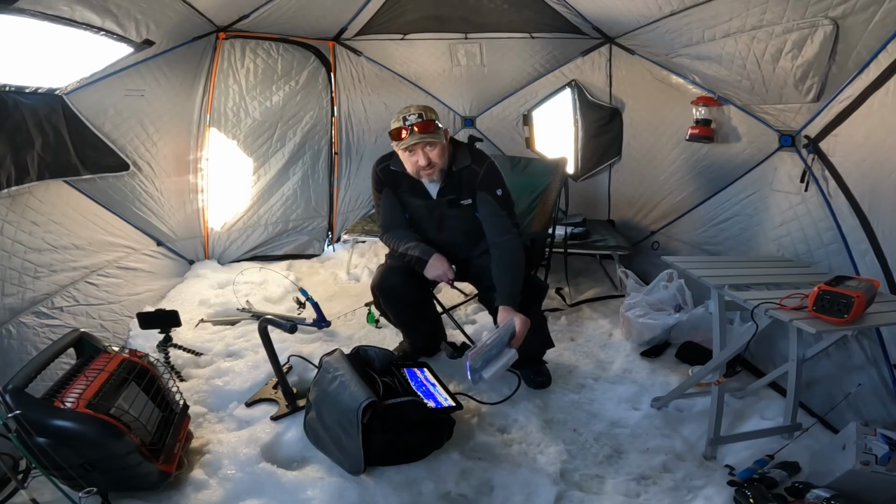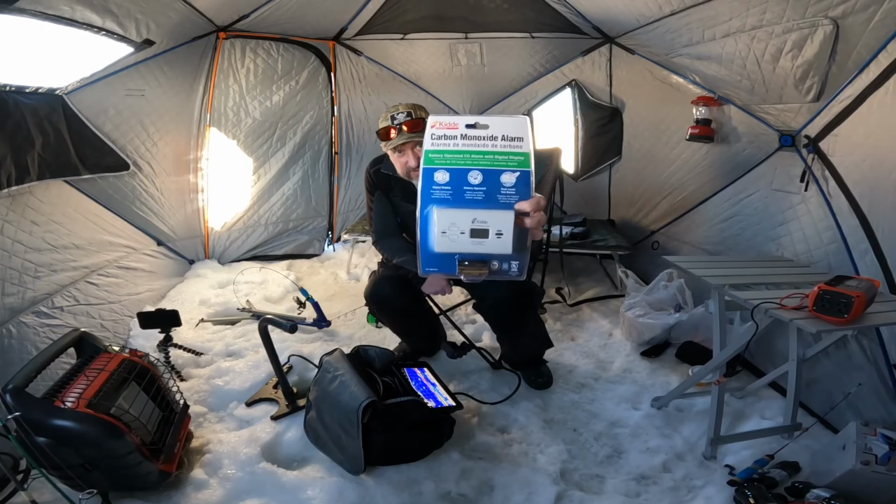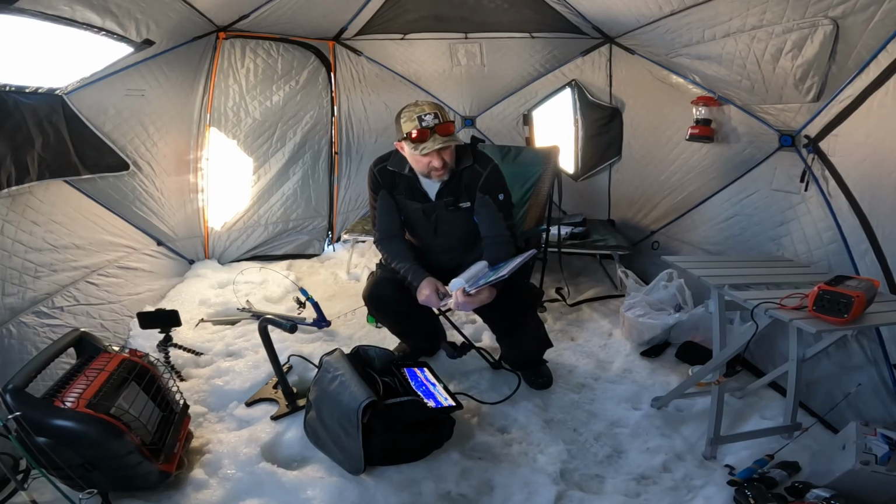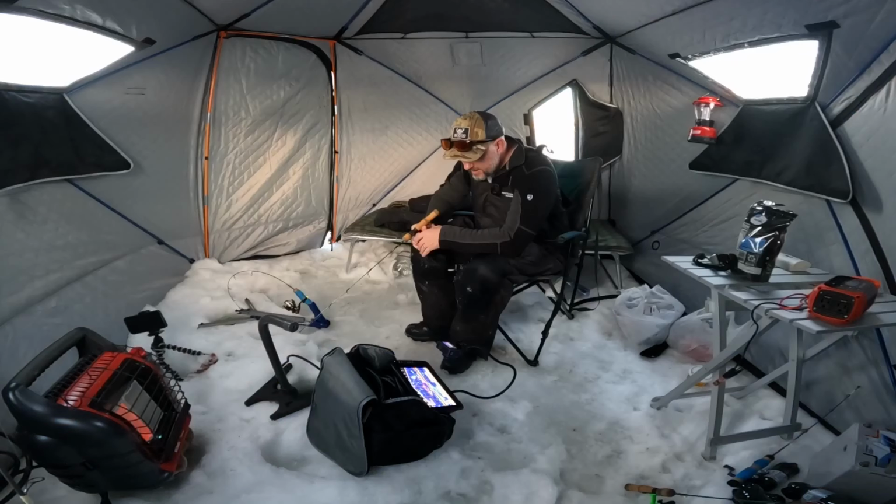So, this is my first ice camping trip ever in my life. So I picked up one of these. I'm gonna go double safe on this. Got a carbon monoxide detector, and then I've got an auto shut off on the big buddy.